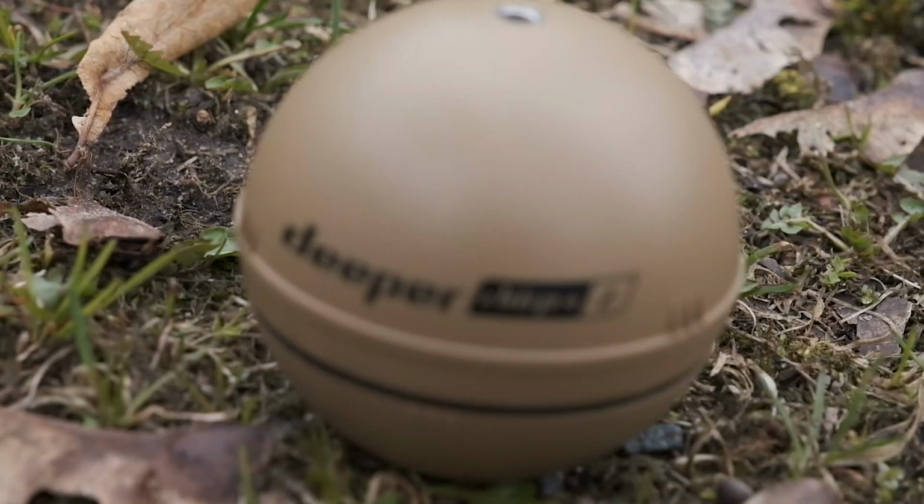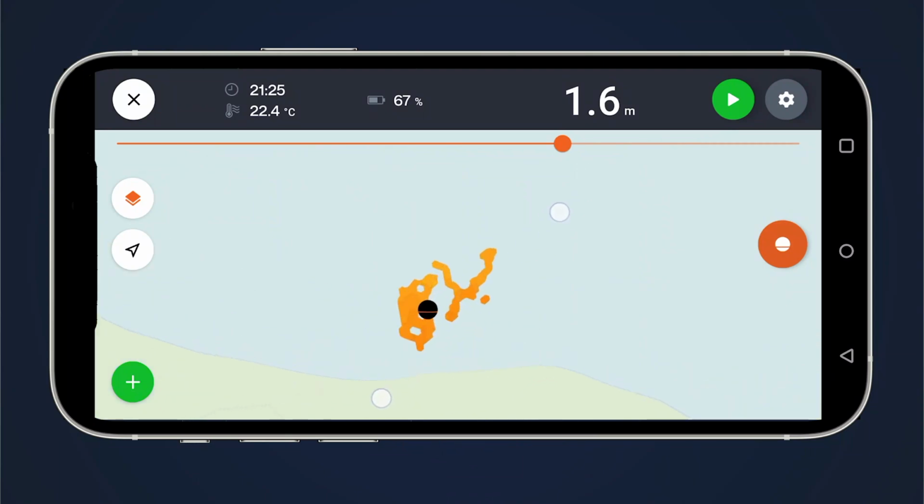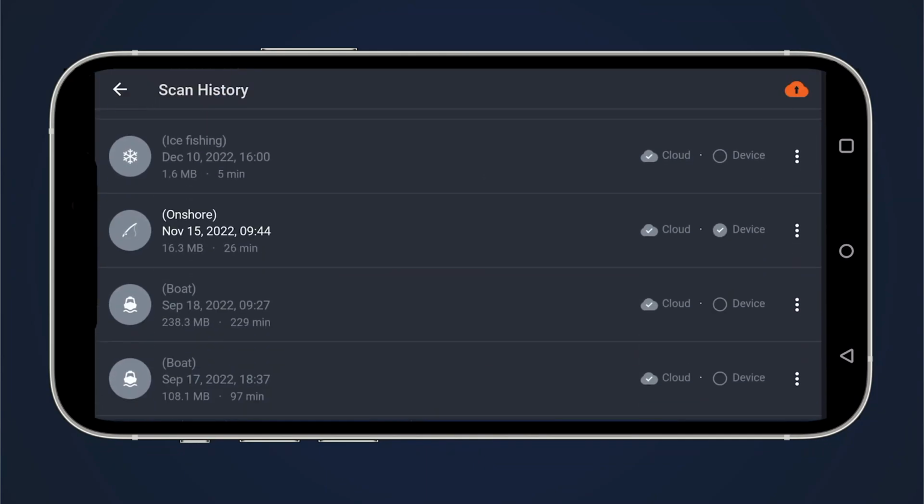So if you have a Deeper sonar that has a GPS unit, make sure you're using the bathymetric mapping option as well. A lot of users simply grab the standard mode and just keep on scanning, but what you're missing out on is actually making a depth map for yourself. You'll be able to use it not just when you're fishing, you'll be able to review it so many more times after you're fishing and get yourself prepared for the next sessions too.